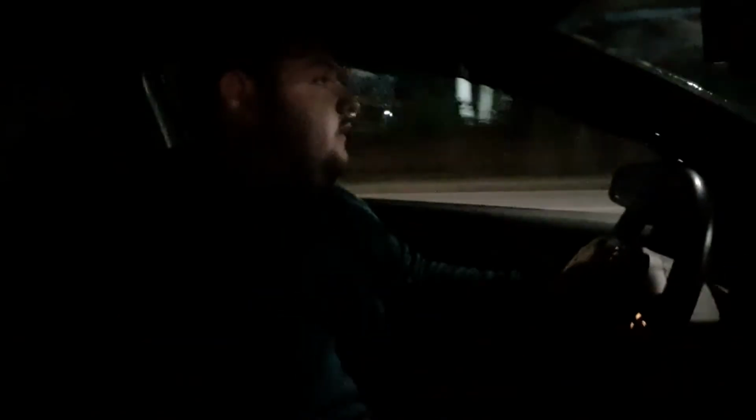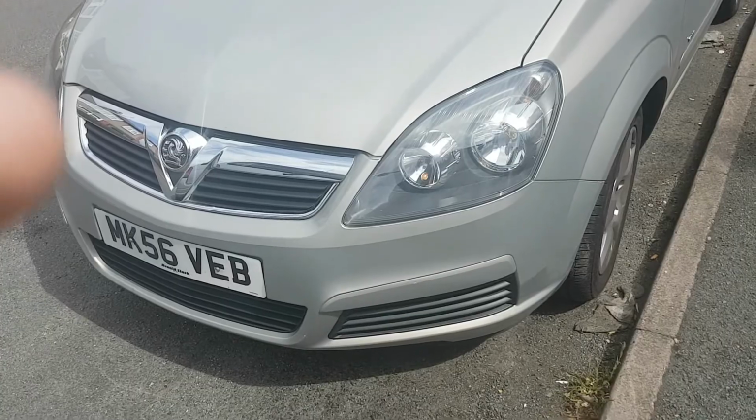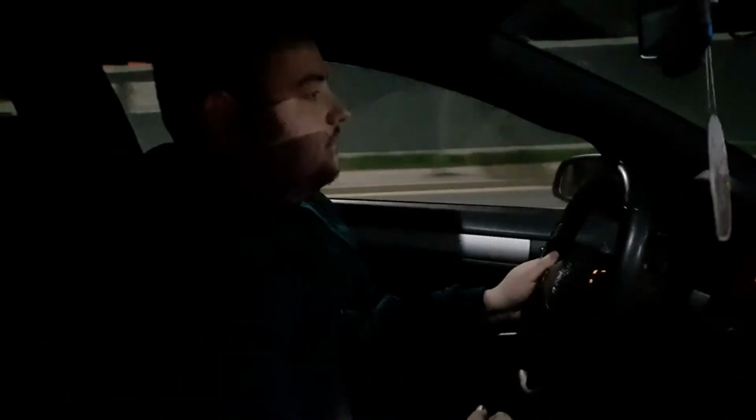Their first year of insurance was quoted at 1,300 quid. I paid pretty much double that for the first year. I mean, granted it was a Zafira, but that was for my first year of driving. The Zafira was a mistake, but I still looked after it.